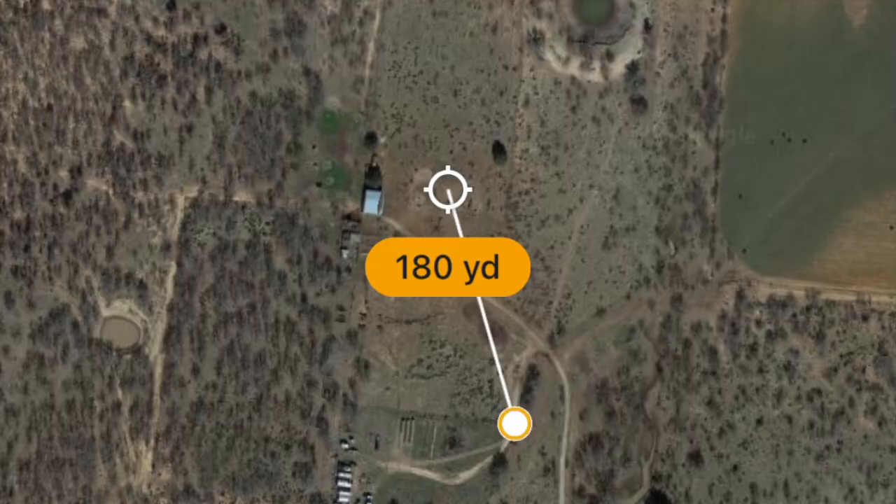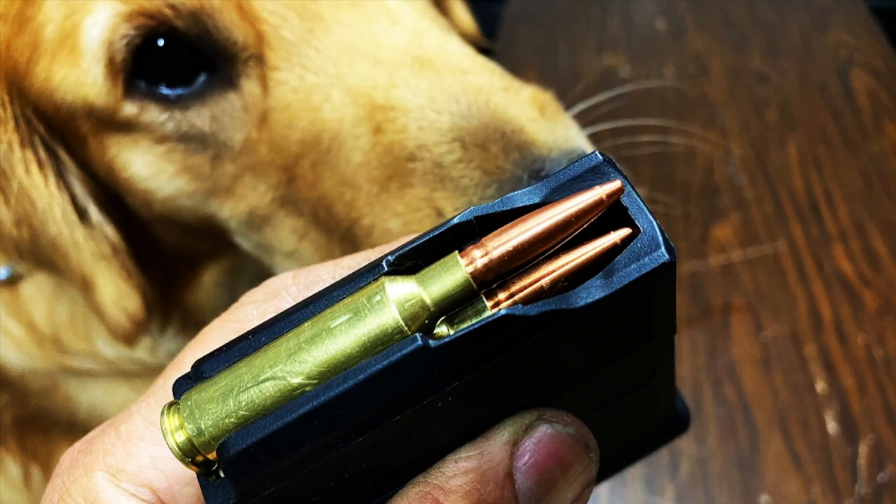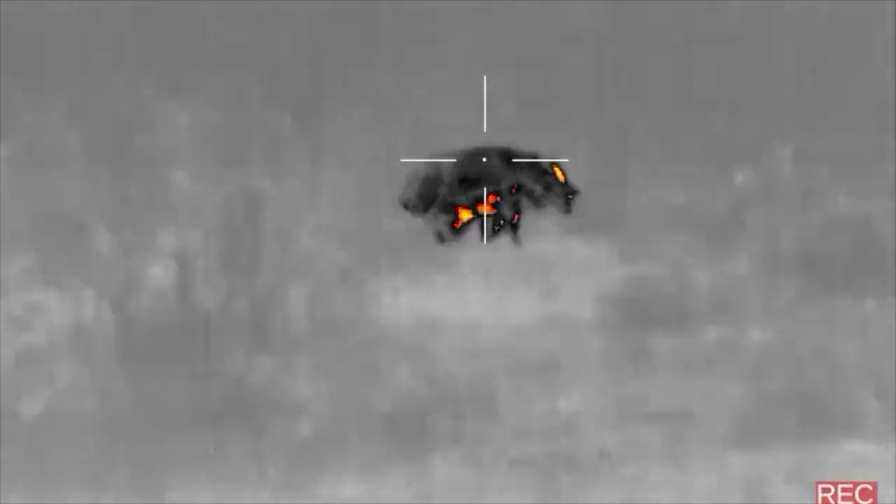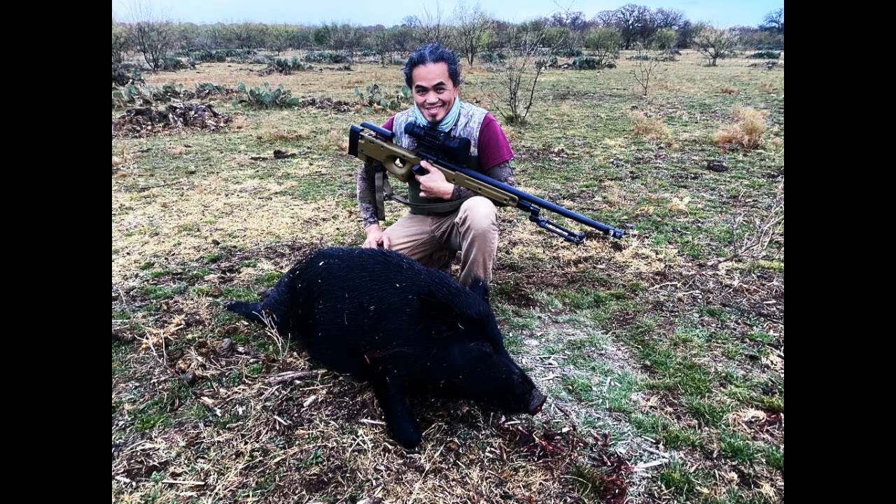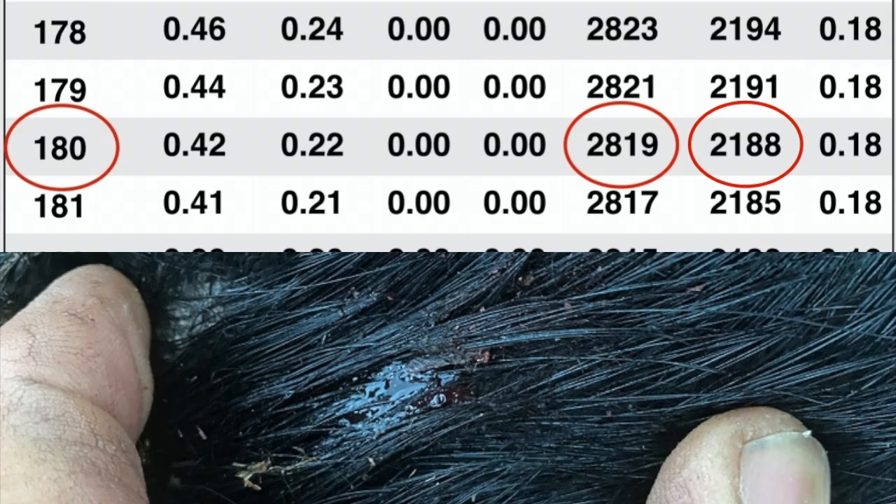At a distance of 180 yards, the Hammer 124 grain hunter bullet anchored this 200-pound sow, impacting her at 2,819 feet per second, completely passing through her, delivering 2,188 foot-pounds of energy.